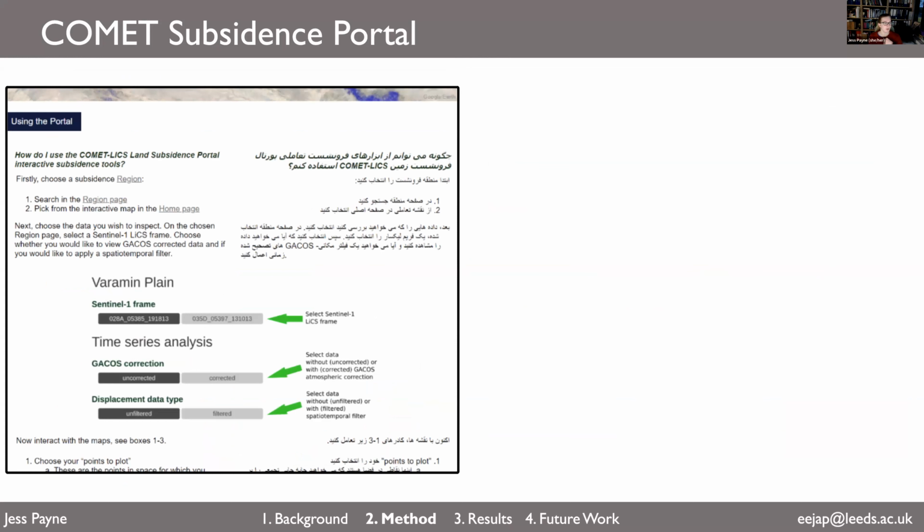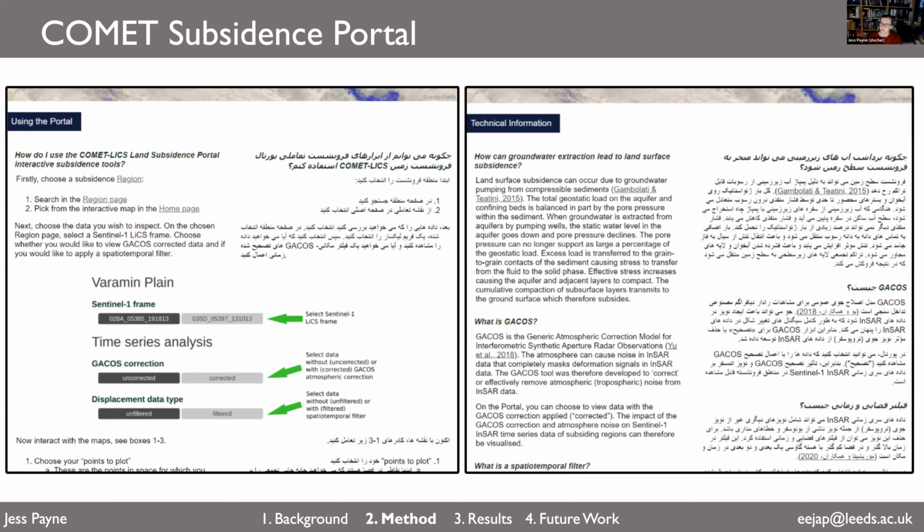So going on a bit more, in the using the portal section of the portal, you can read more about how to use the data and what it means. As well, you can have some technical information questions answered. So for example, what we talked about earlier, how does groundwater extraction lead to land surface subsidence? And what is GACOS? And again, thank you to LiCSAR for helping me translate the English version of this text on the portal into Farsi.